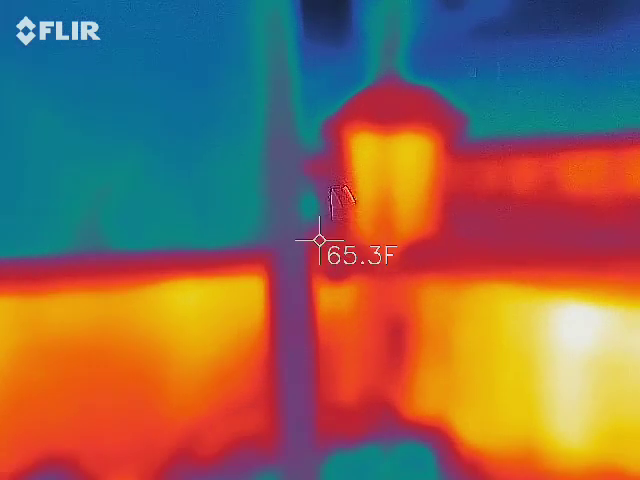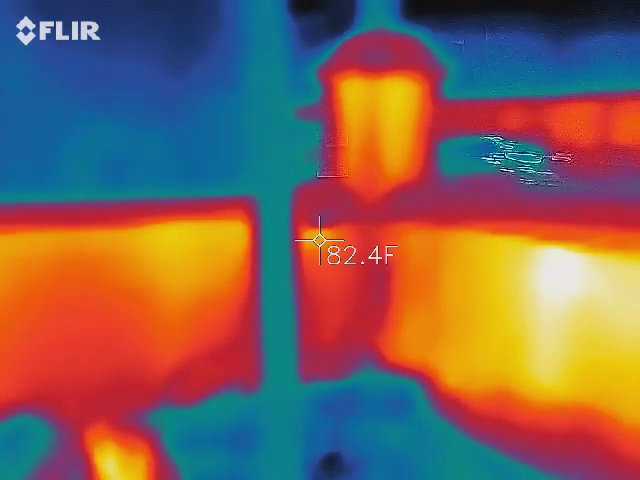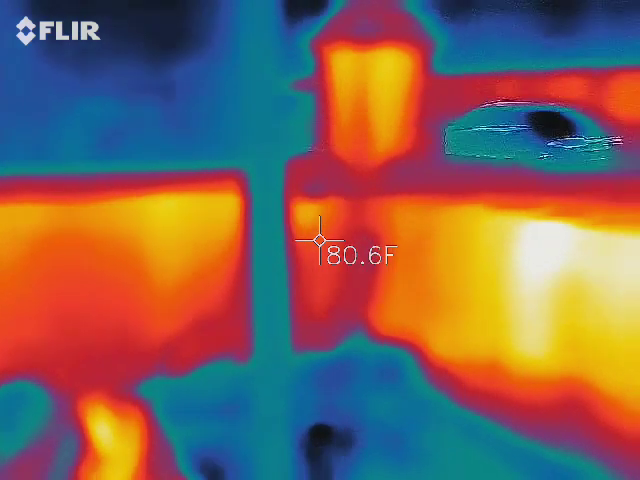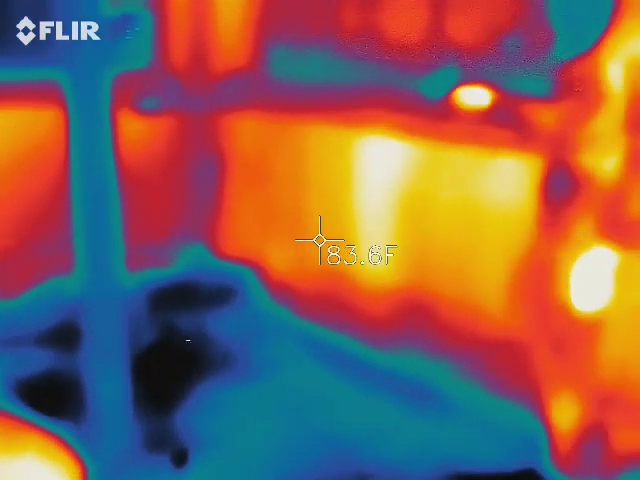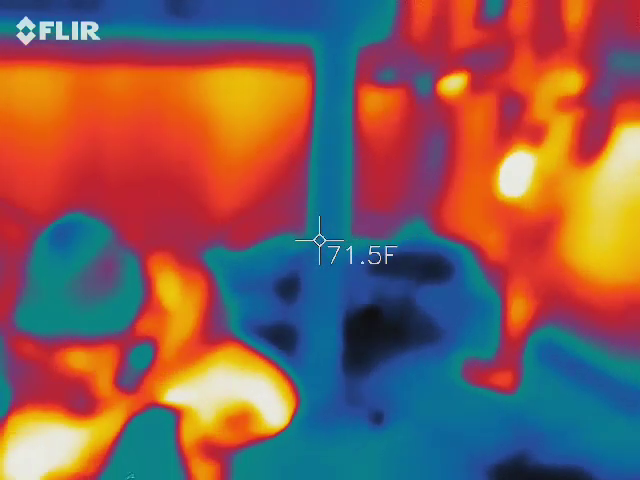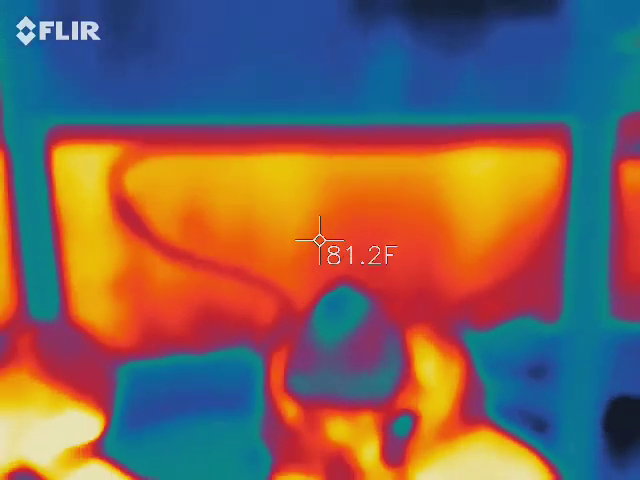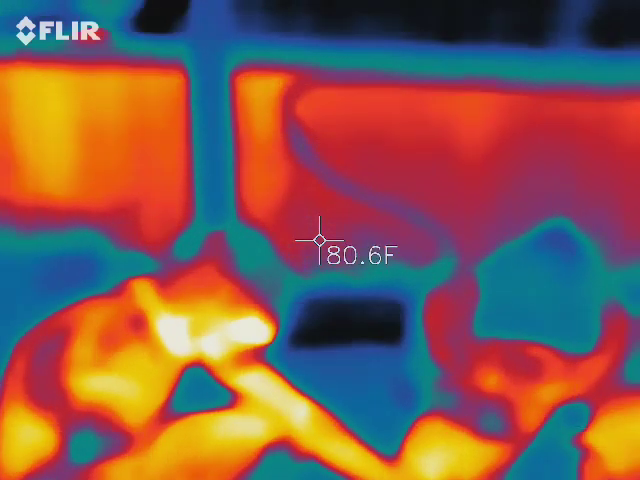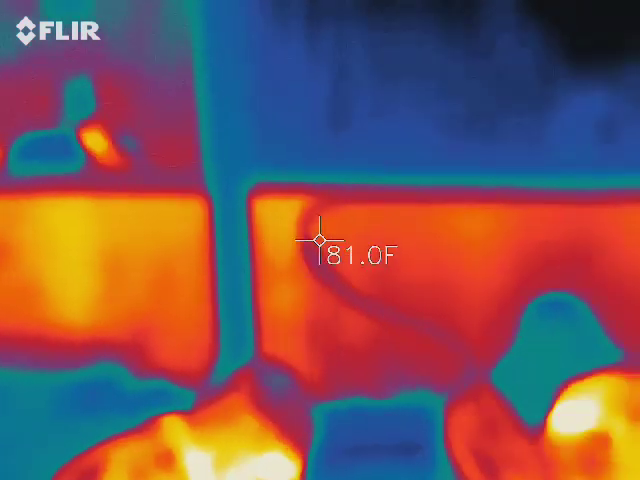That's why your black is up in the corner, because that's going to be probably 20 to 30 degrees difference than the white that you have over there on the right hand side. The white is going to be the hottest thing in that picture. Black is going to be the coldest. So we're looking for white, then yellow, orange, then red, then dark blue, light blue, then black. We're looking for black spots or even blue. If blue goes over the orange, it's still a good 15-degree difference.